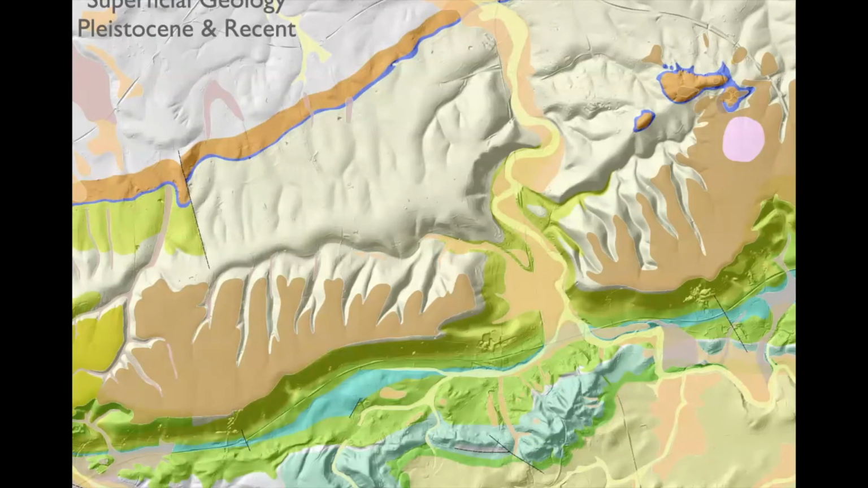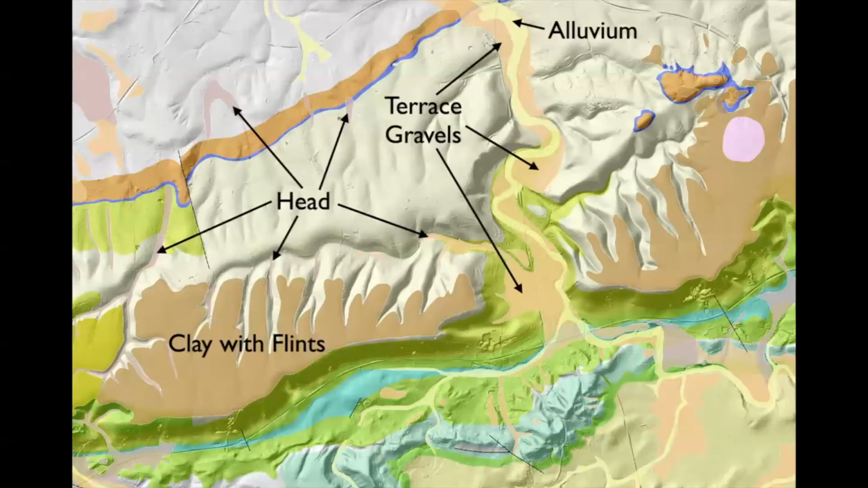What we have here is this stuff, all this brown stuff here and up here, is called clay with flints. In the bottoms of the dry valleys, you get stuff called head. And then obviously, and Richard mentioned this, through the valley itself of the Mole, you get these terrace gravels, the terraces.